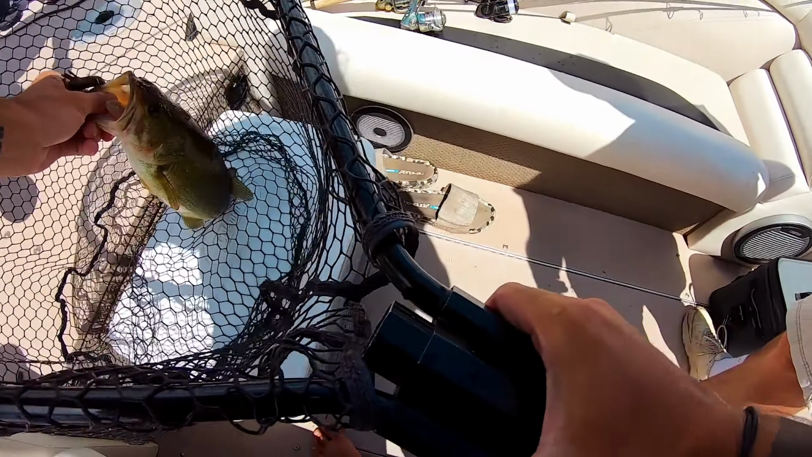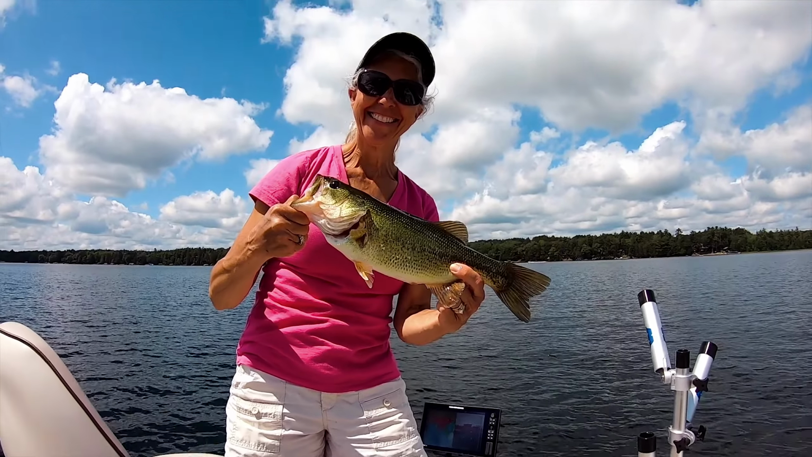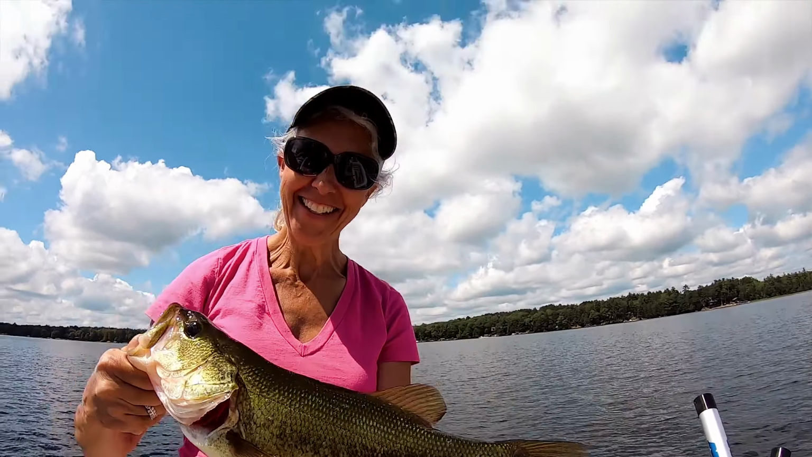Beautiful one. This is the biggest largemouth of the day. Yeah. Or one of them. Sweet. Here you go, Mom. That's a nice one. Yeah, that's beautiful. Good fish. Thank you.